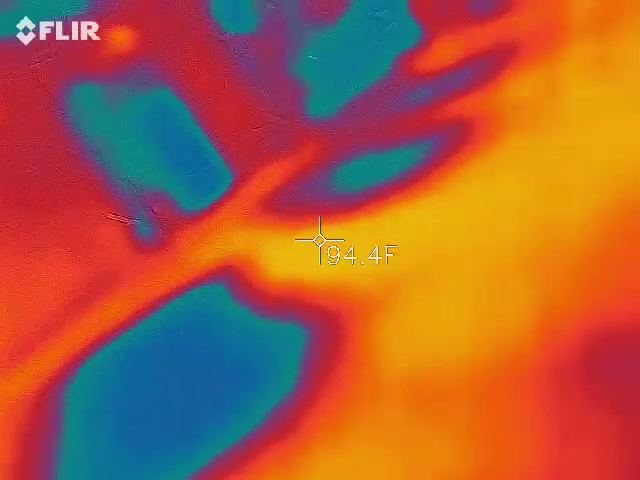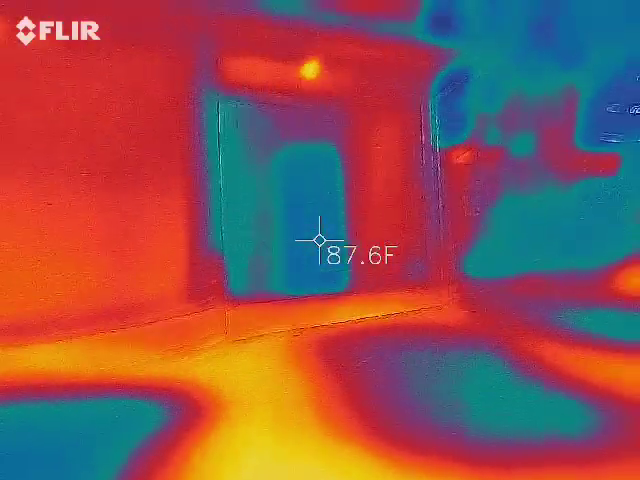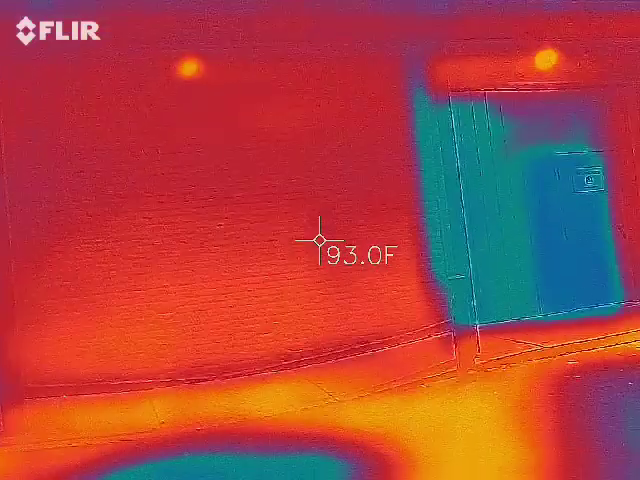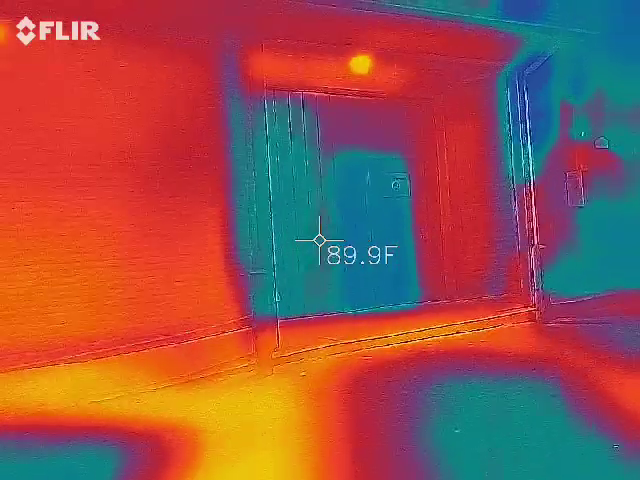It's a little bit lower. Right here it's still pretty high, but it's about 2 degrees lower than it was earlier. So we should use this. I don't know how to use this, to be honest with you. I don't even know how to use this stuff.